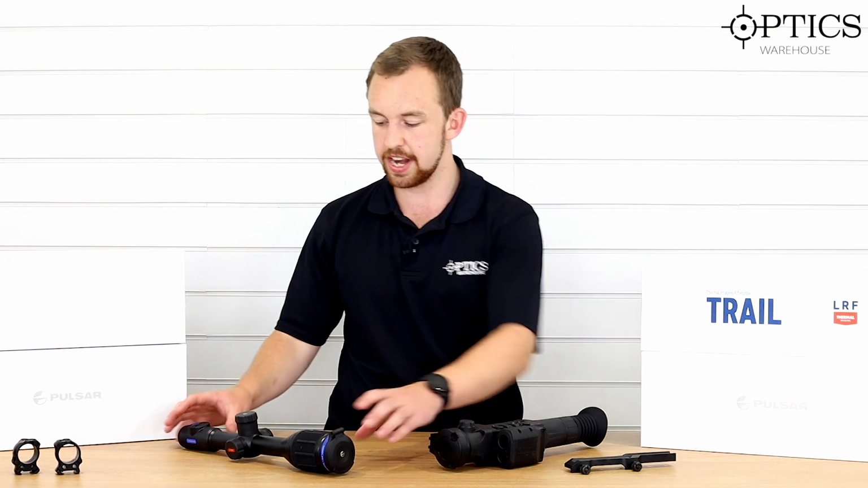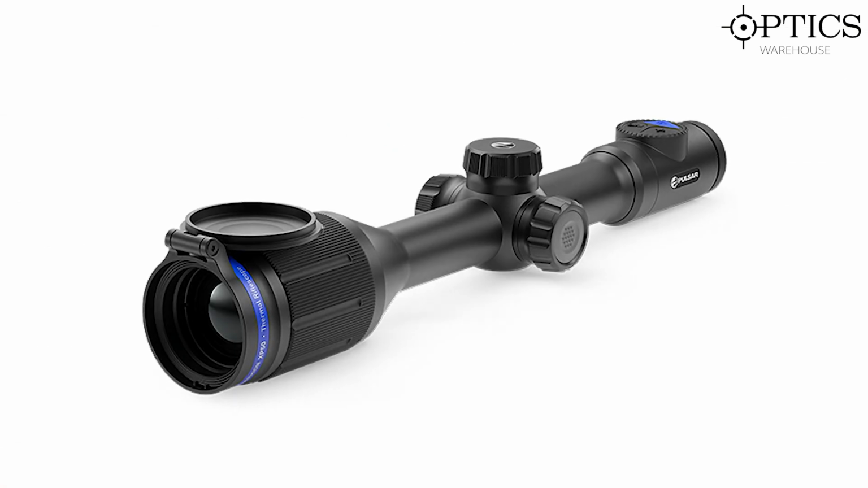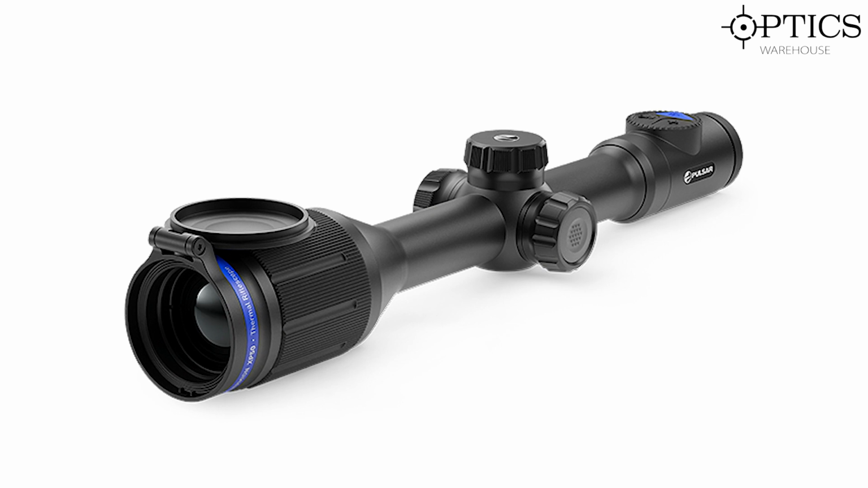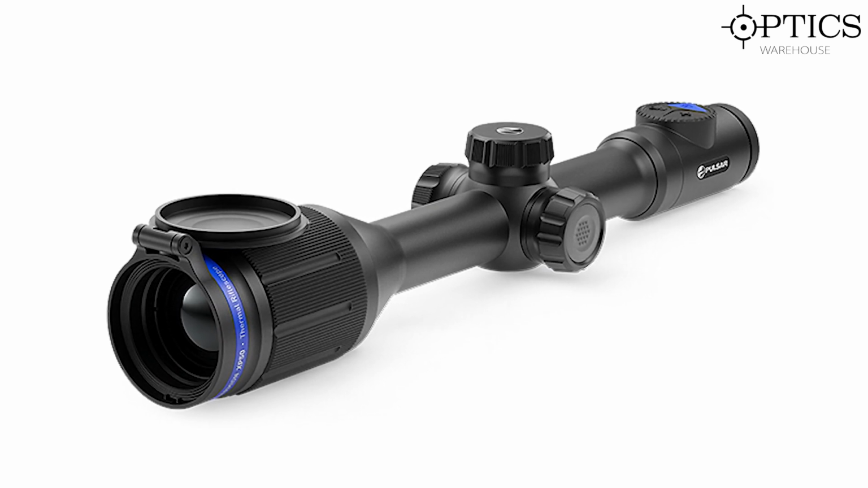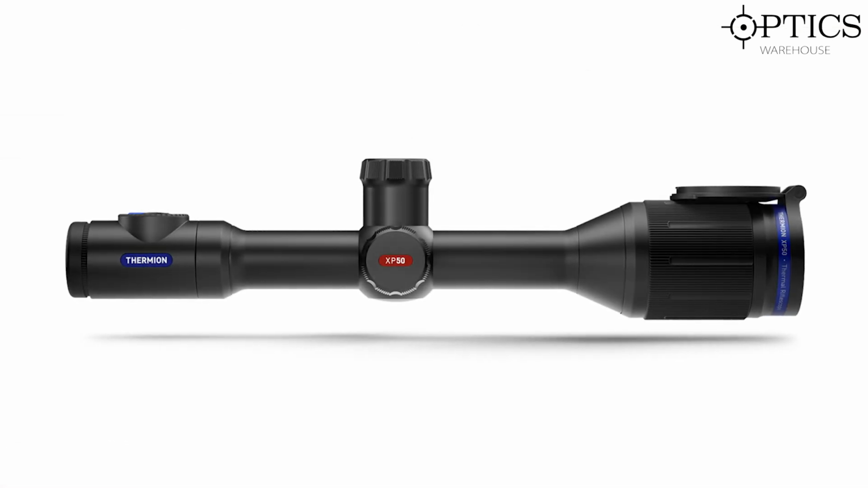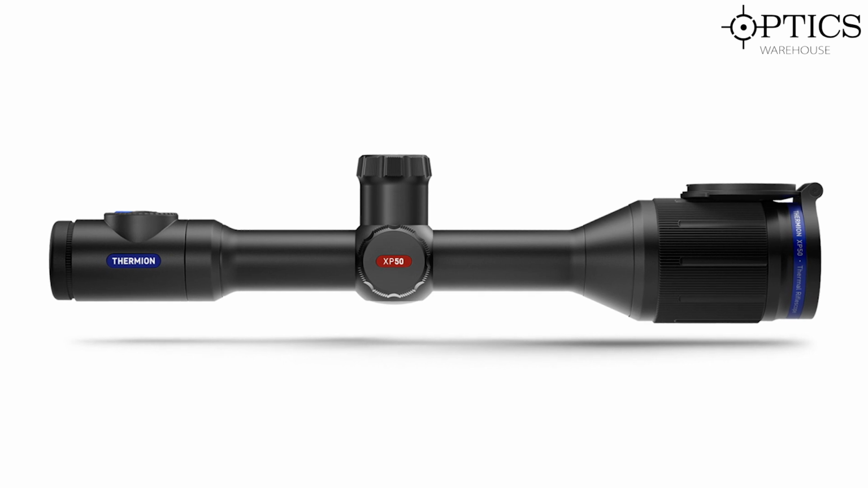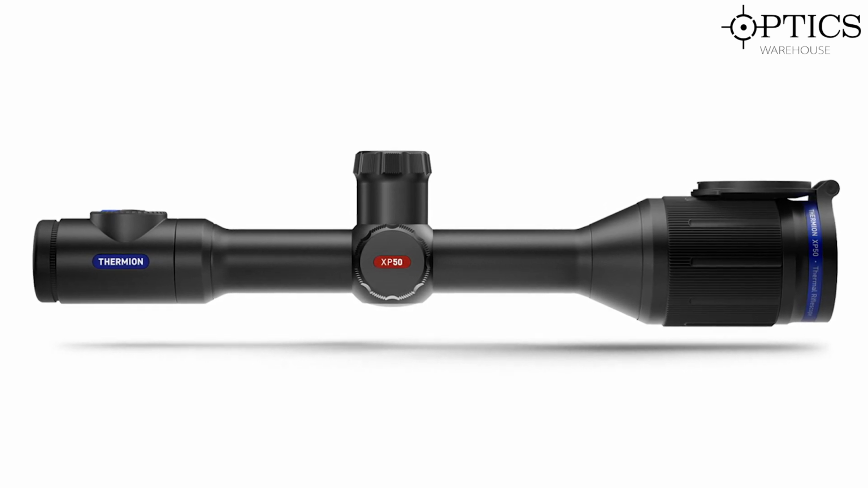Now we move on to something quite unique in the market, the Thermion XP50. The very unique thing you'll notice straight away in comparison with the Trail 2 LRF is that it actually has a standard scope body. This makes it incredibly easy to mount on any rifle you desire. As standard, it comes with a 30mm tube, meaning you can use a wide range of 30mm rings, and then choose whatever base you wish for your rifle.